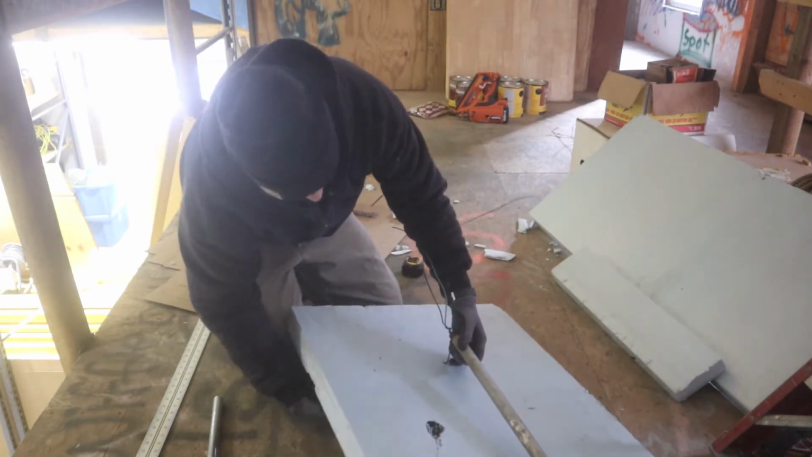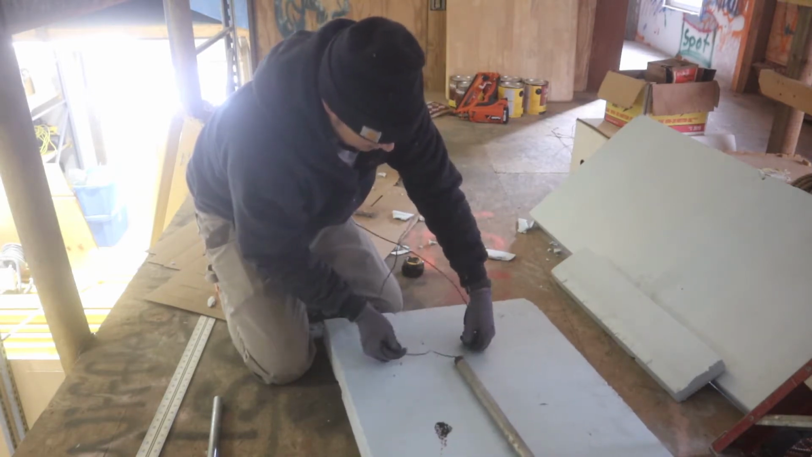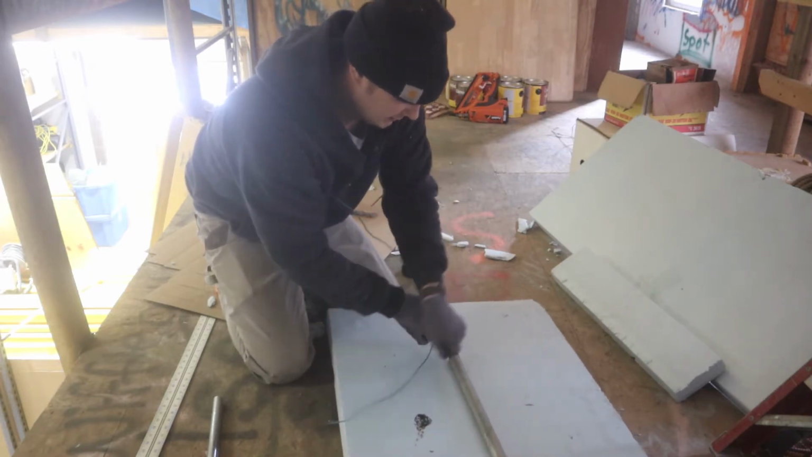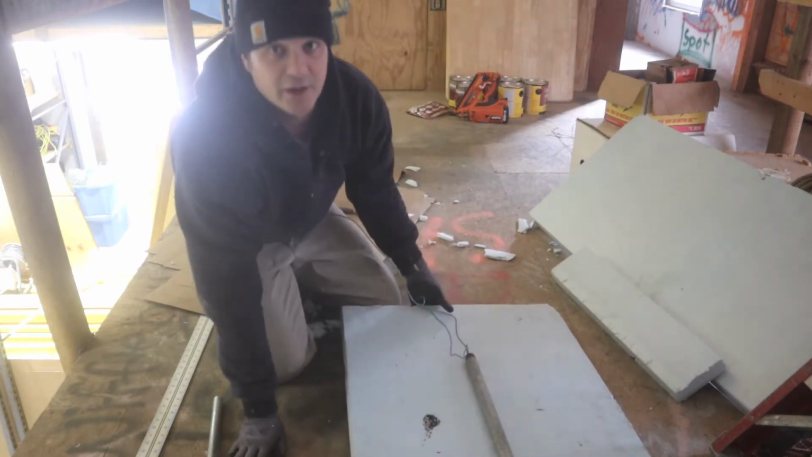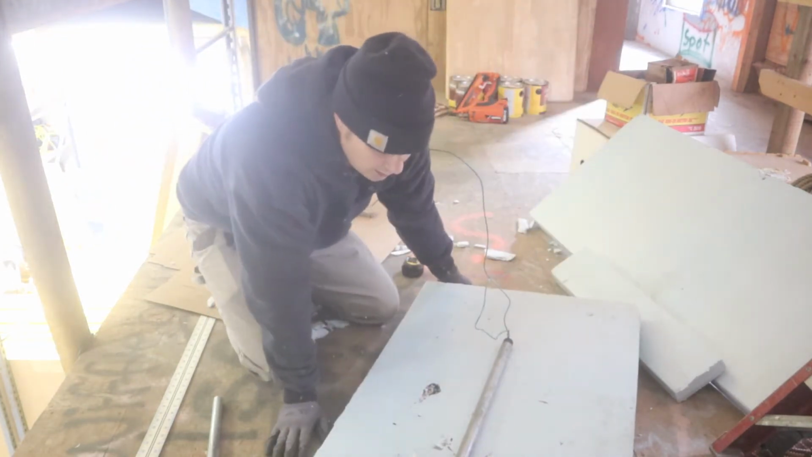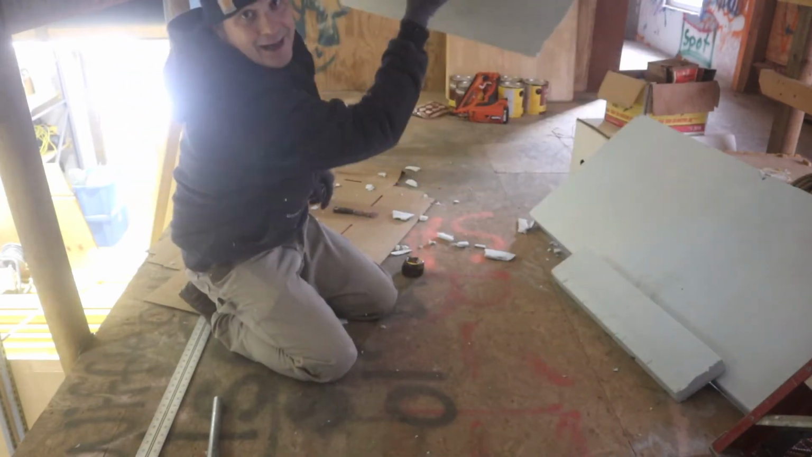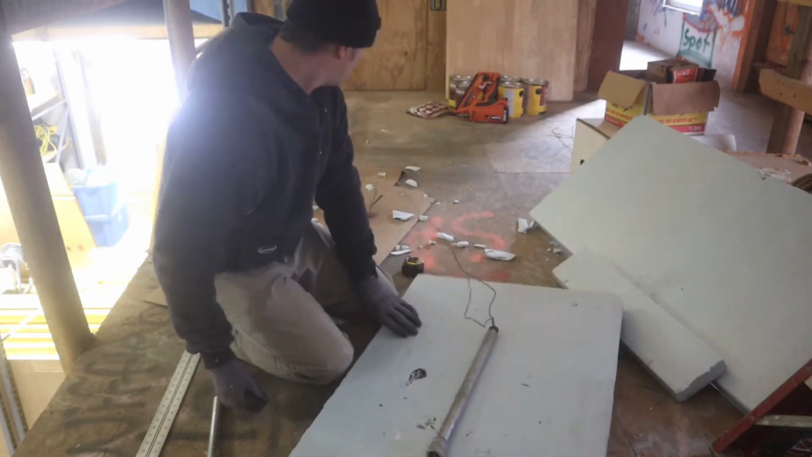Alright, so I got to pull it back a little bit. Alright, that'll be good. So I'm just going to twist this around a bunch. So now this is held right on top. And it's not heavy, it's like a pound or two, but it's enough to keep this from moving around. And it also serves a second purpose. So now when I go to put this up in place, I can just pull this back down and not pull through the foam and break it. Right.